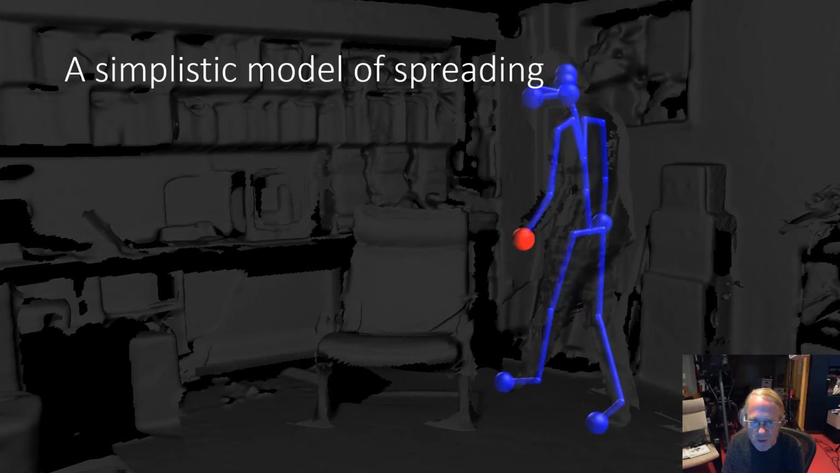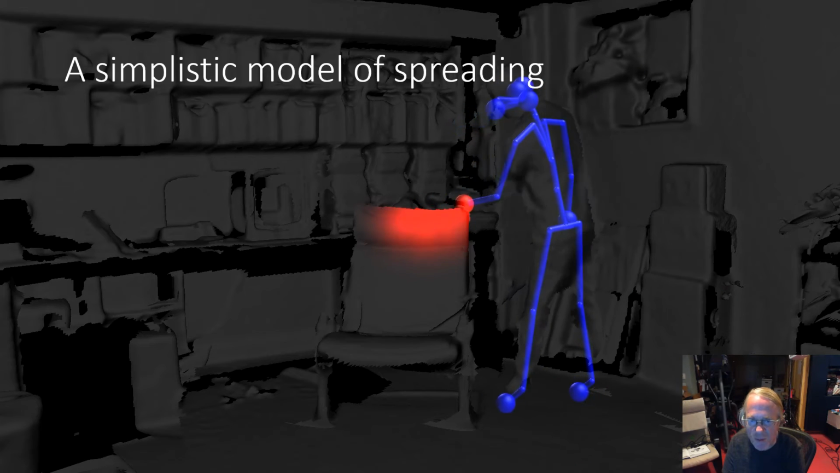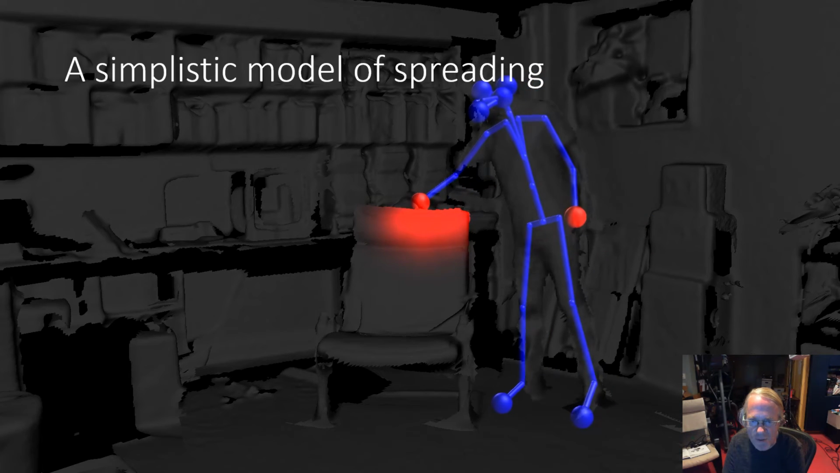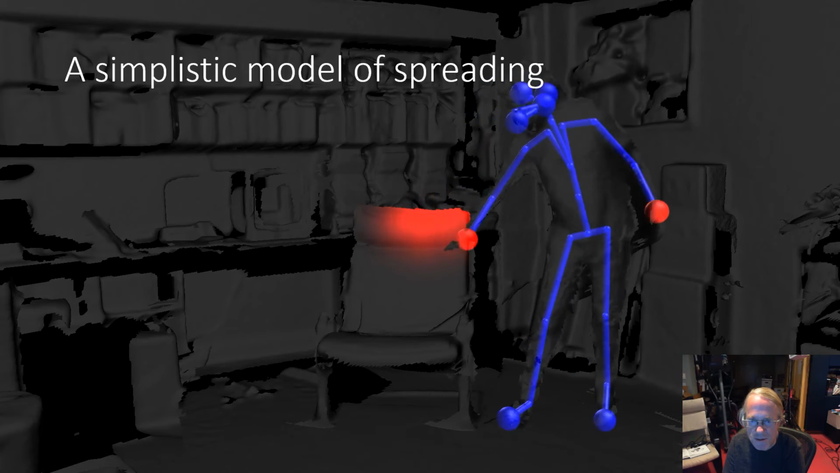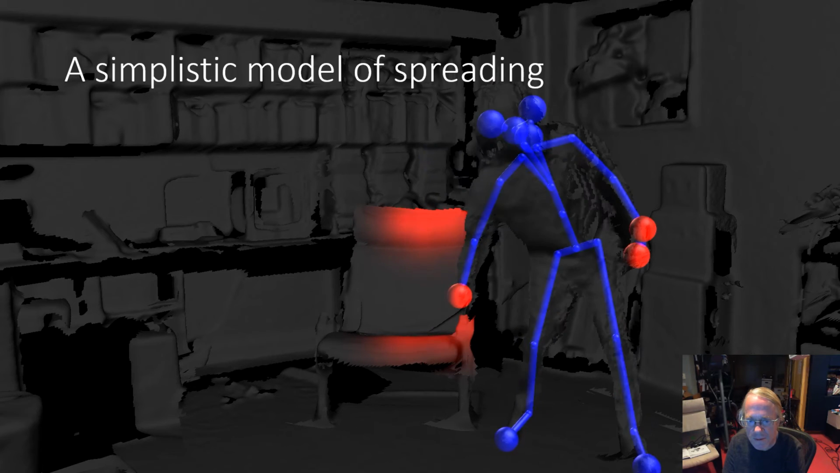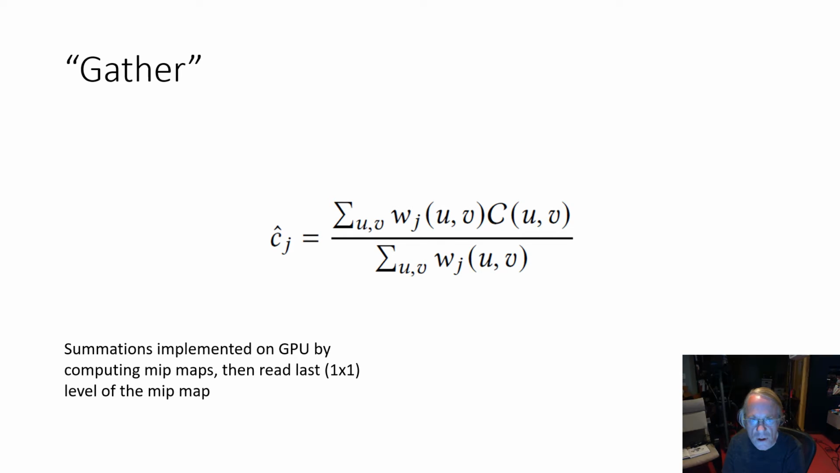Here the user begins with their left hand contaminated and then touches the back of the chair. The right hand then touches the back of the chair and is then marked as contaminated. Picking up the virus from the physical environment is calculated in a gather operation that can be thought of as the reverse of the scatter operation. Summations are difficult to do on the GPU. We use mip-mapping to compute the sum over the entire image.